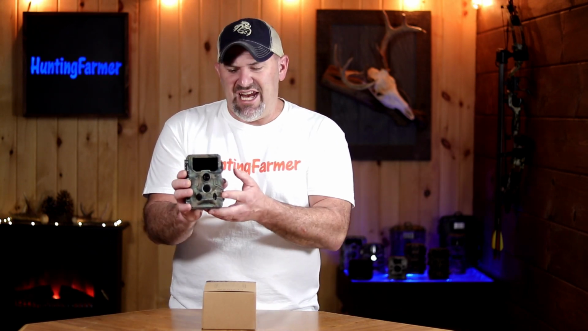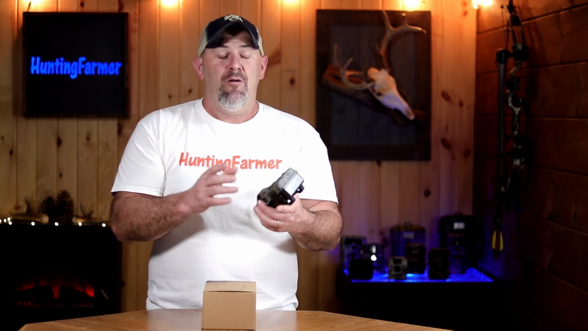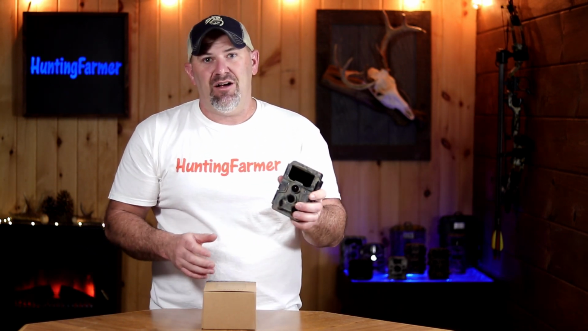So next, I will be placing a full-size SD card in this camera. I'll put 8 AA batteries in it, and then I'm going to place it out into the woods and start collecting sample photos and videos from this trail camera. I'm going to show those to you right now.